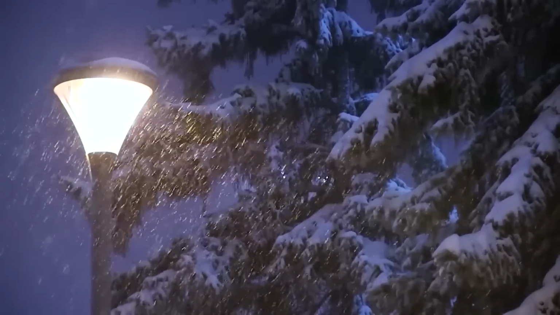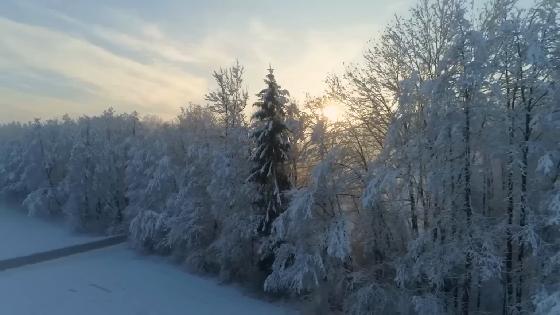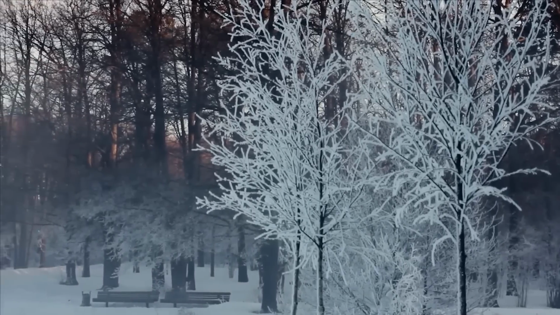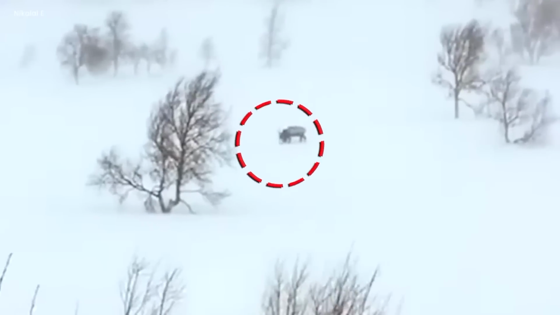Mysterious Wolverine. In Norway, on a snowy evening, the ground was all covered in white. The wind blew strong, making the scene both beautiful and chilling. But what caught the eye was a mysterious and puzzling sight. A wolverine, a type of wolf, attacking a reindeer in a haunting and fierce manner.